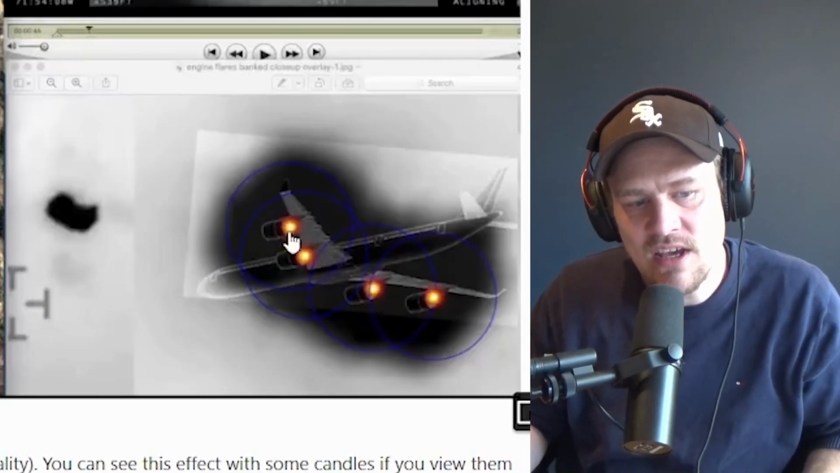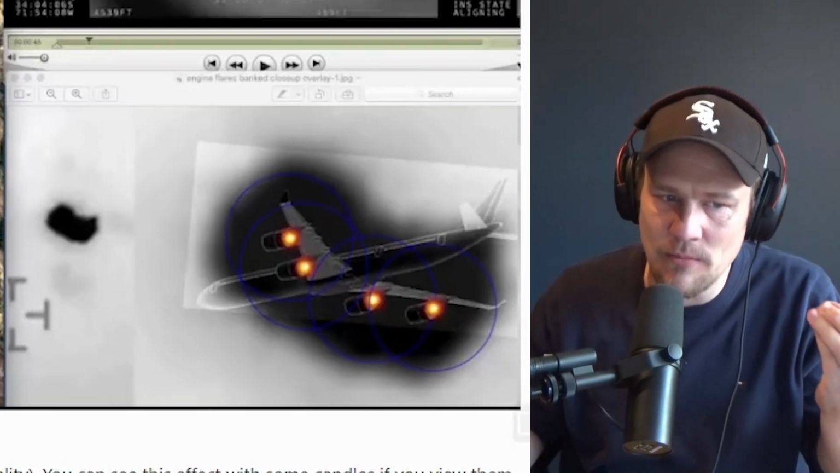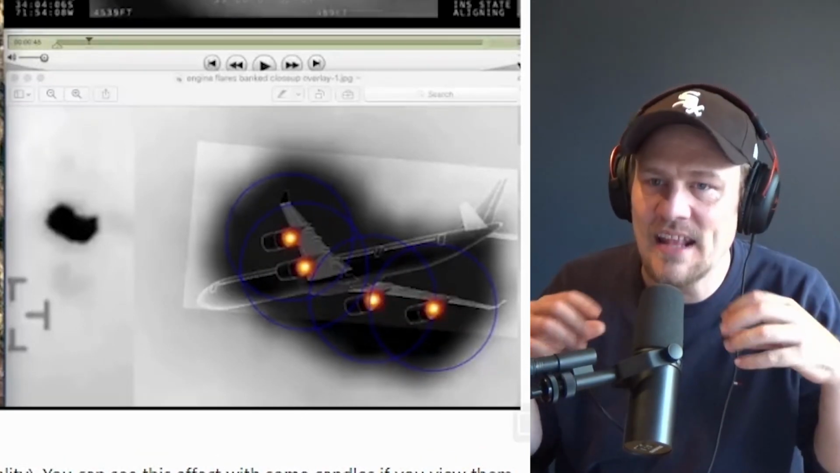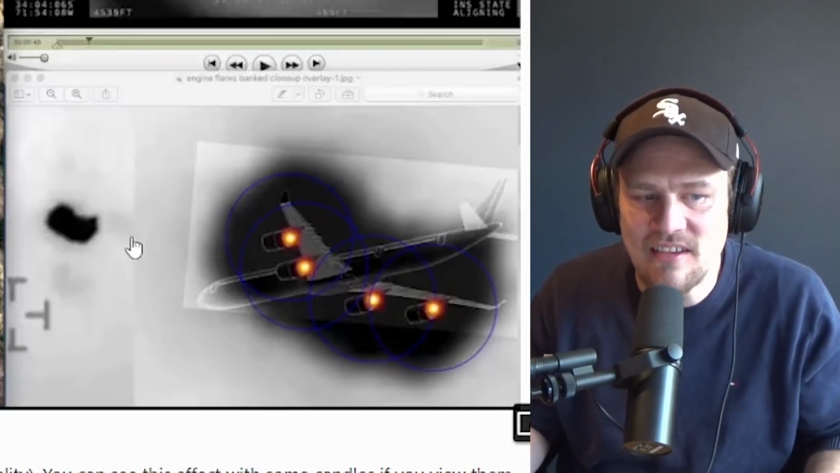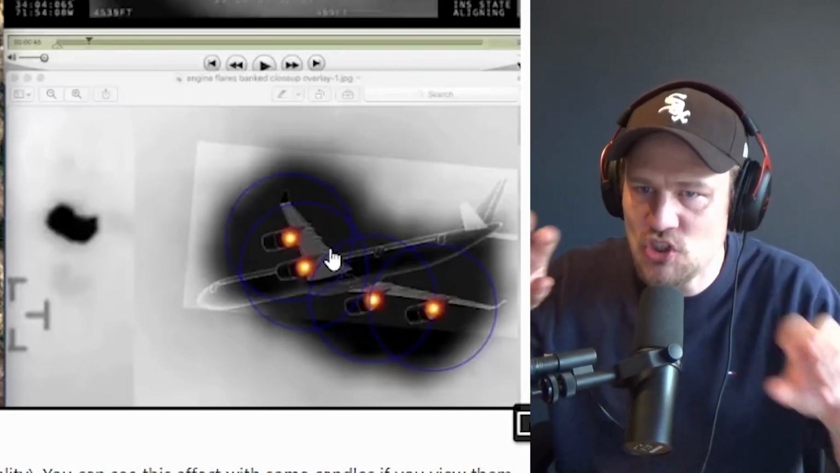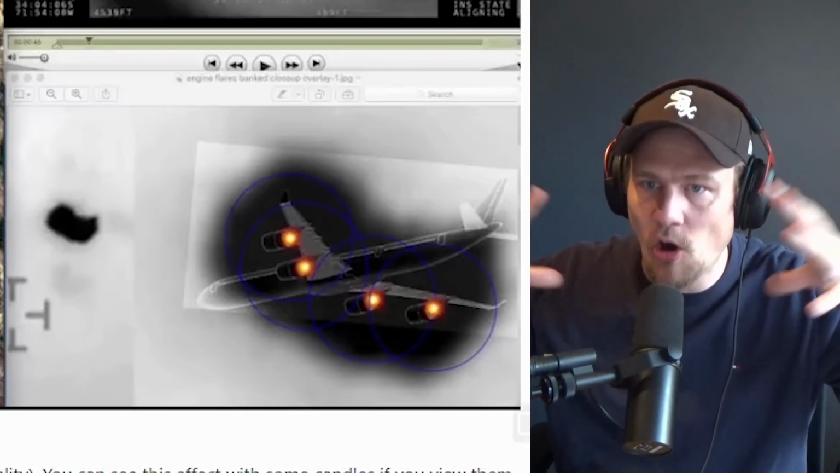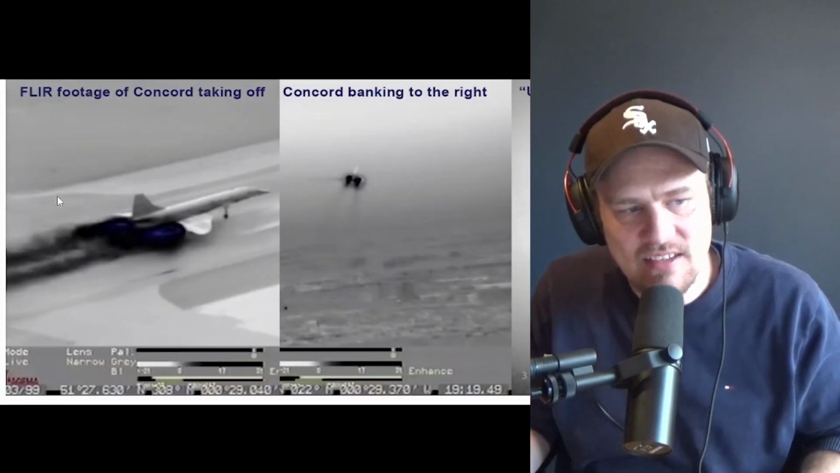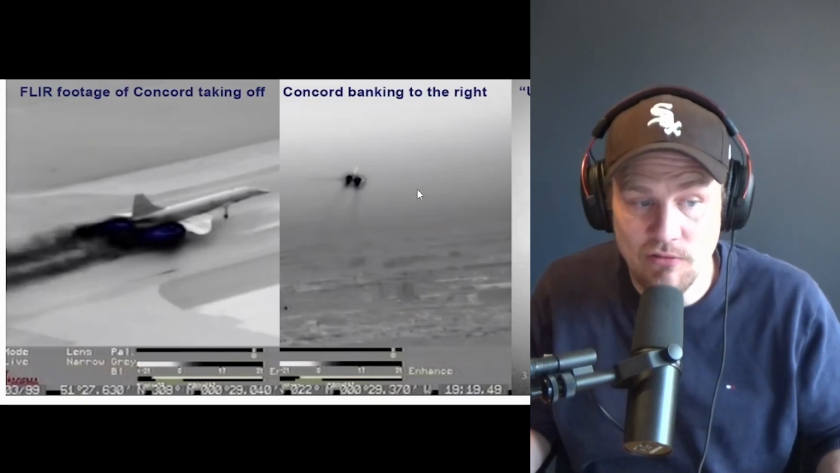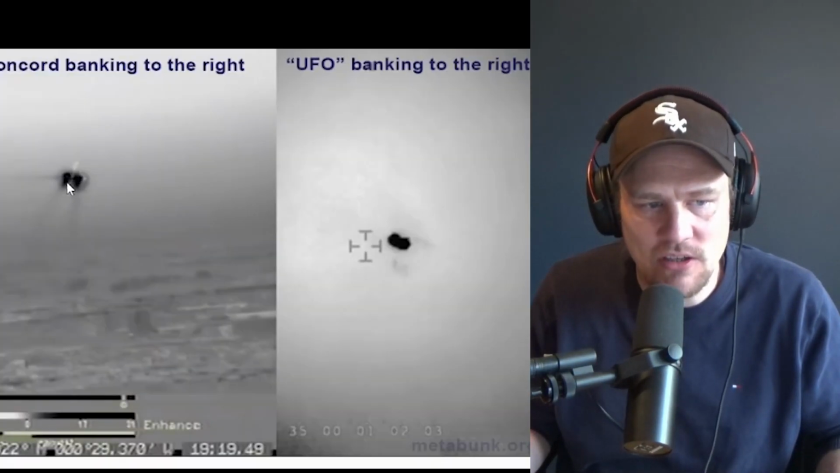So it would have these engines on each side of the wings, and the infrared camera reads those engines and the heat that comes off of them as an abstract shape like this. An infrared camera does not capture the object itself, so you would not see an airplane, but it does capture the flare up of these engines. And here's another example of a Concorde taking off, also filmed with a FLIR camera, and you can kind of see how the object looks here.